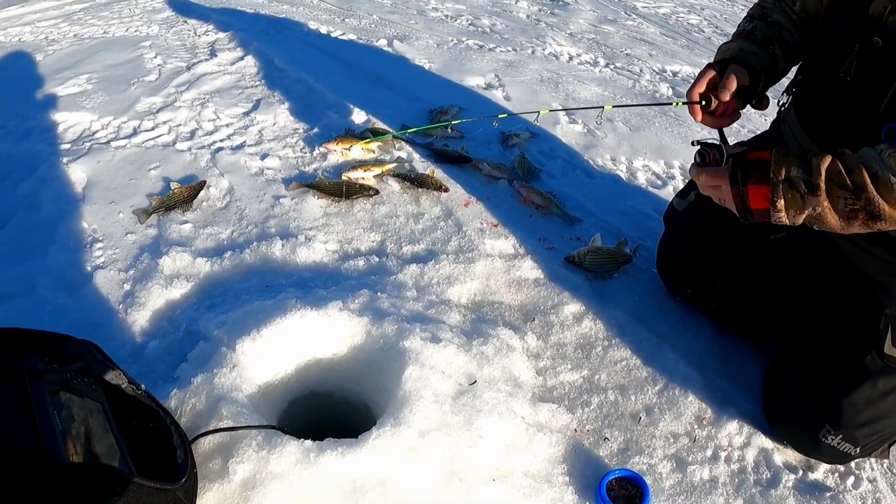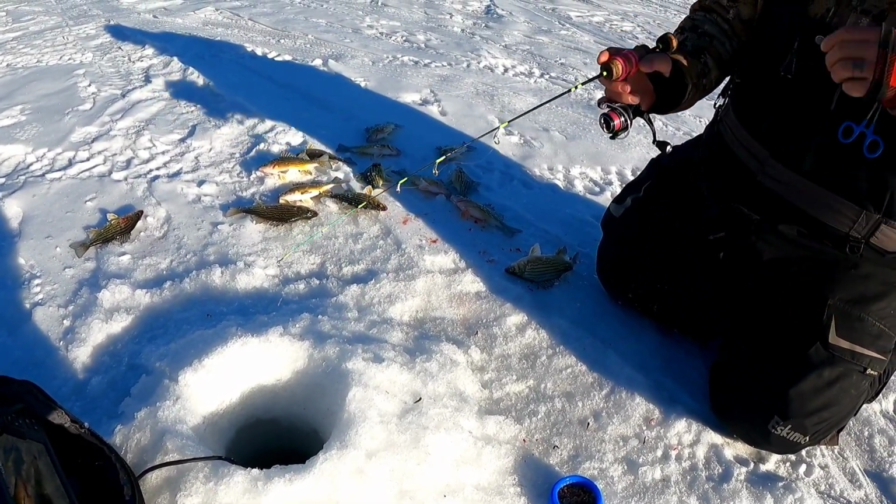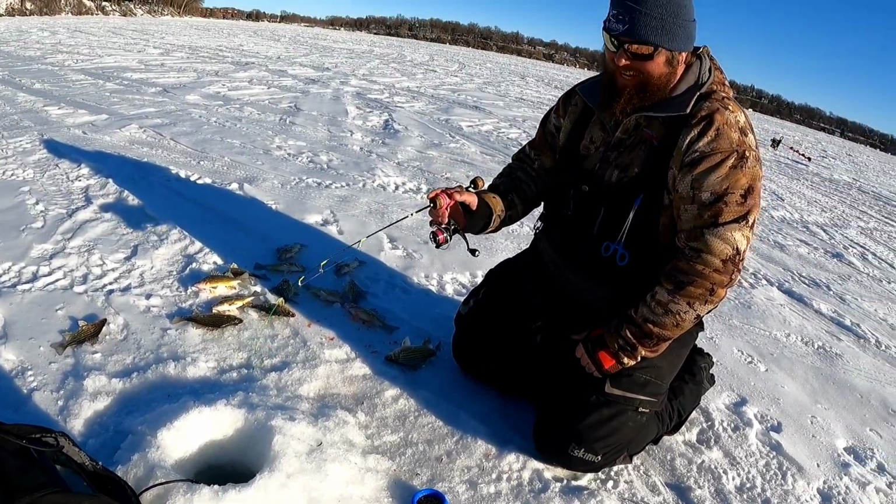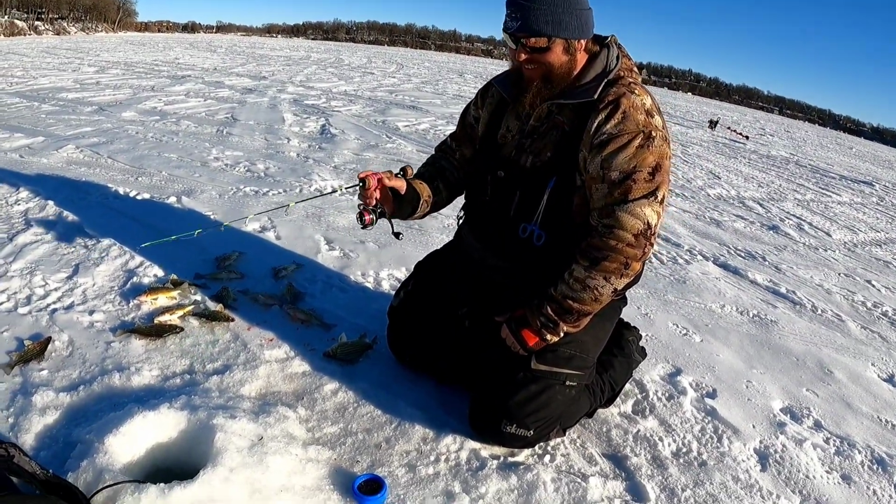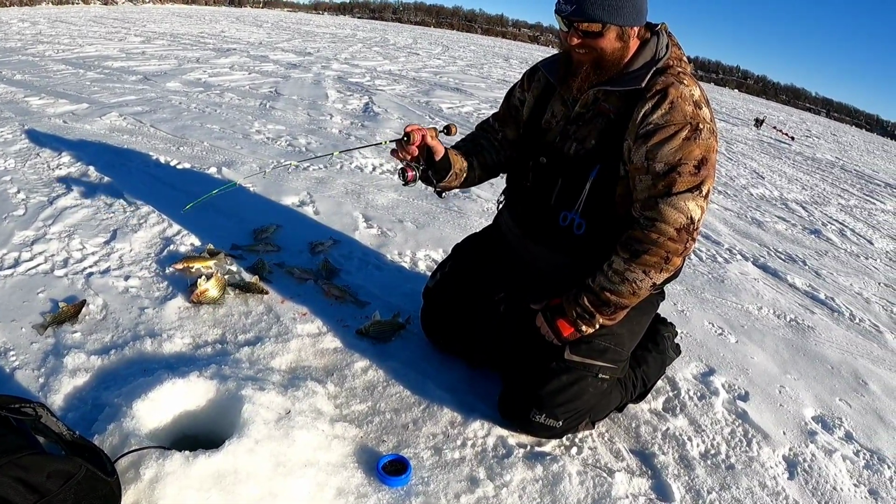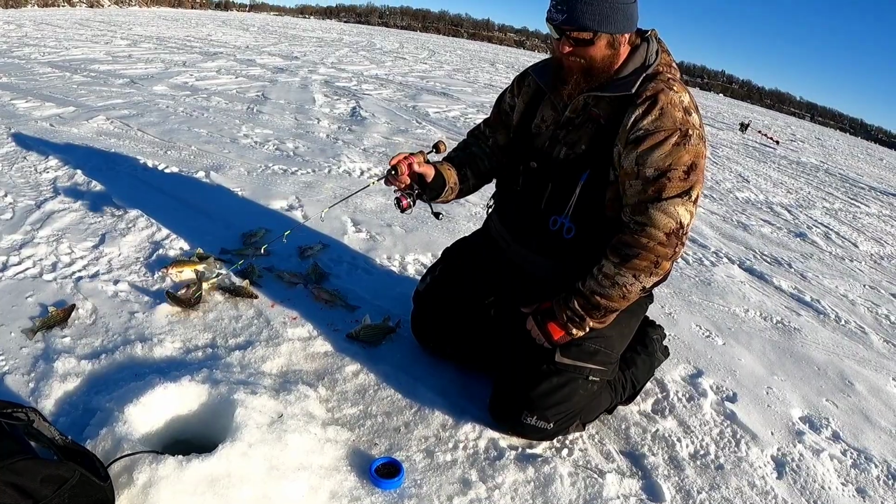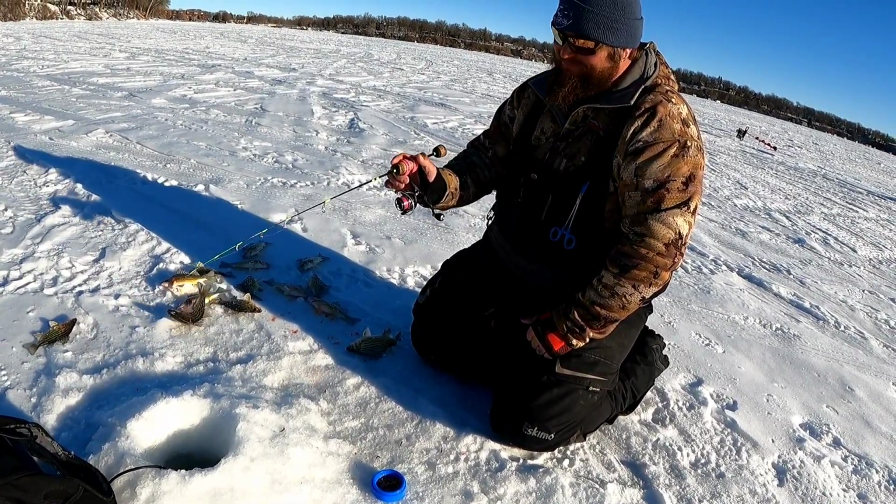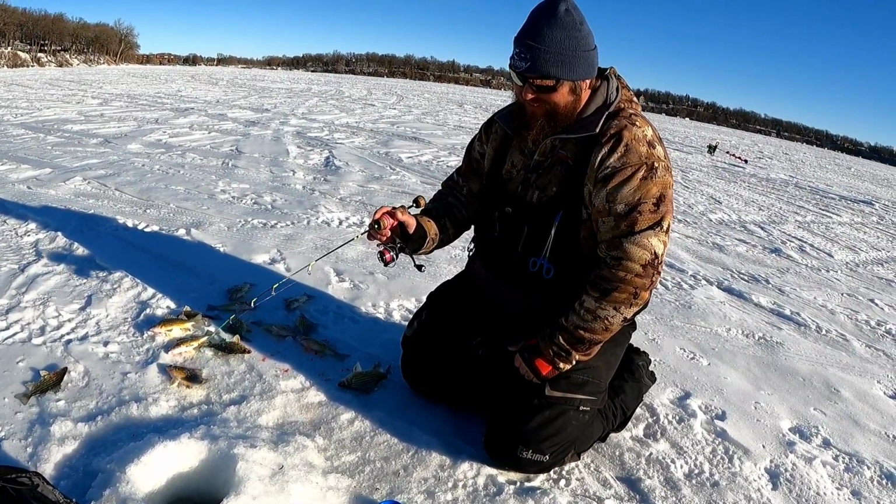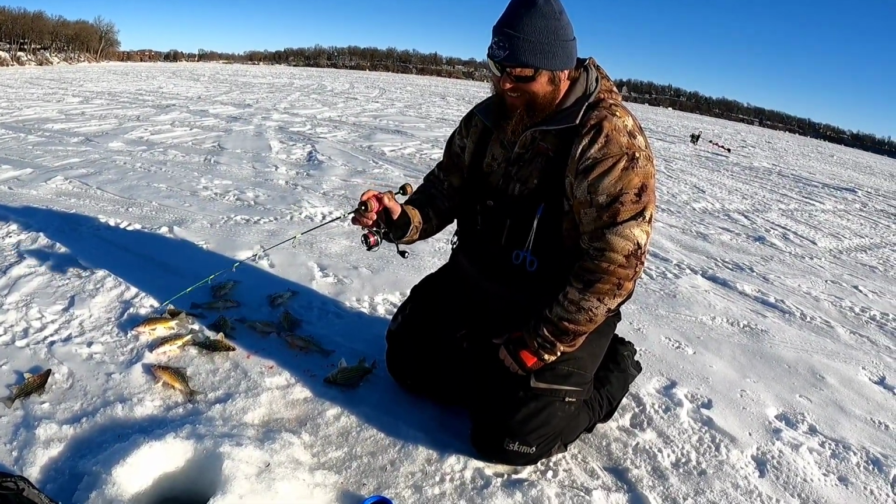Problem is these fish don't give you much time to drink anything. The only good part about it is if you do crack a cold one, you set it on the ice, it stays cold. Yeah, it's gonna stay cold. Whenever you get to it, it'll be sitting there waiting for you, nice and cold. Might be flat. It'll still be cold or frozen.